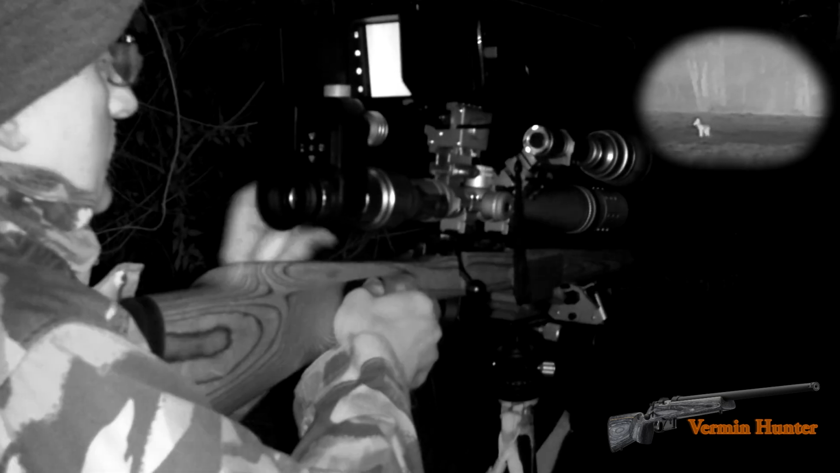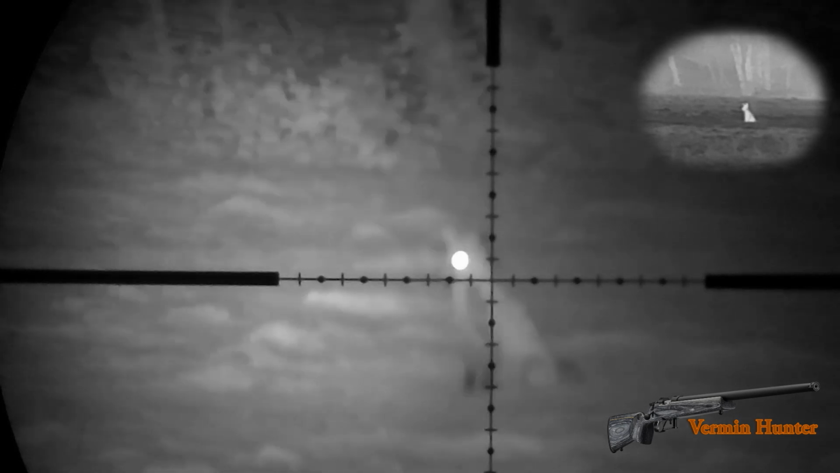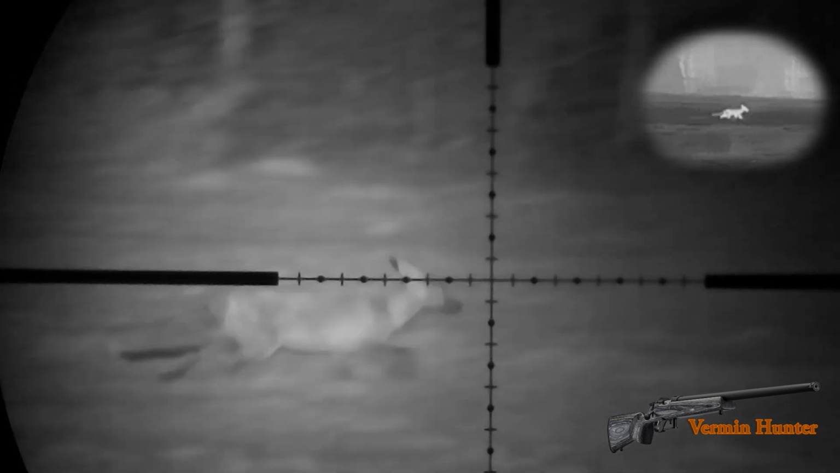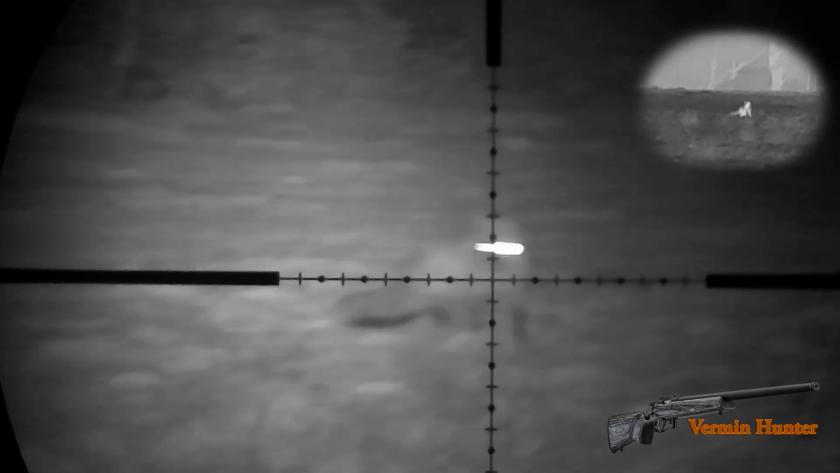In the middle of the field, right opposite me, on the thermal, on the T2 Pro, was a fox. There was a big animal. I noticed him. He was about 90 yards off. Either he scented me, or I think he picked up an alarm from one of the trail cameras. He wasn't happy. Turned tail, started to walk away. Still interested in the call. You'll see him looking back.